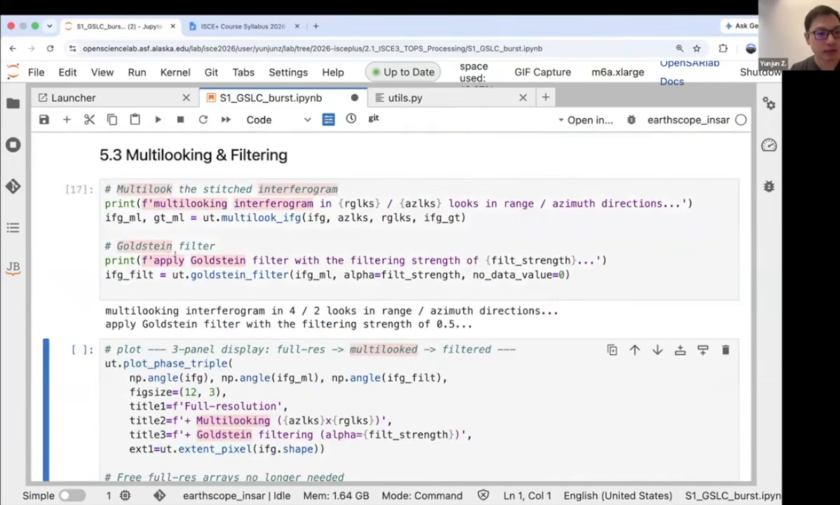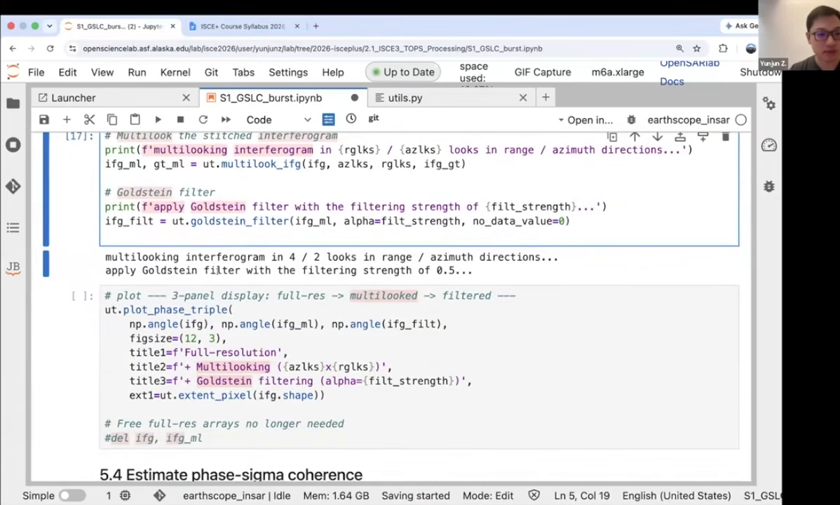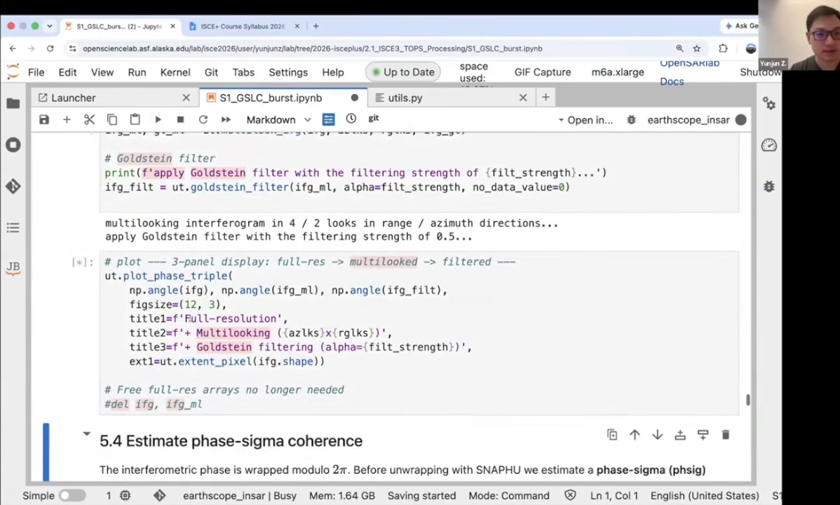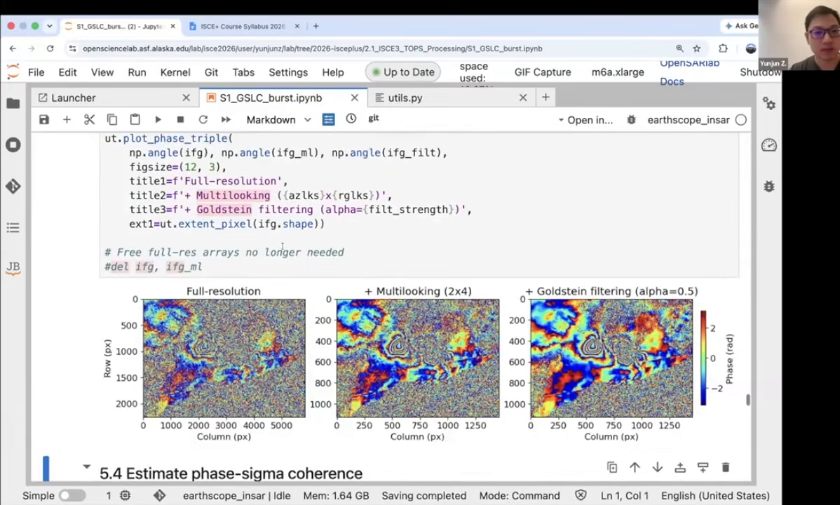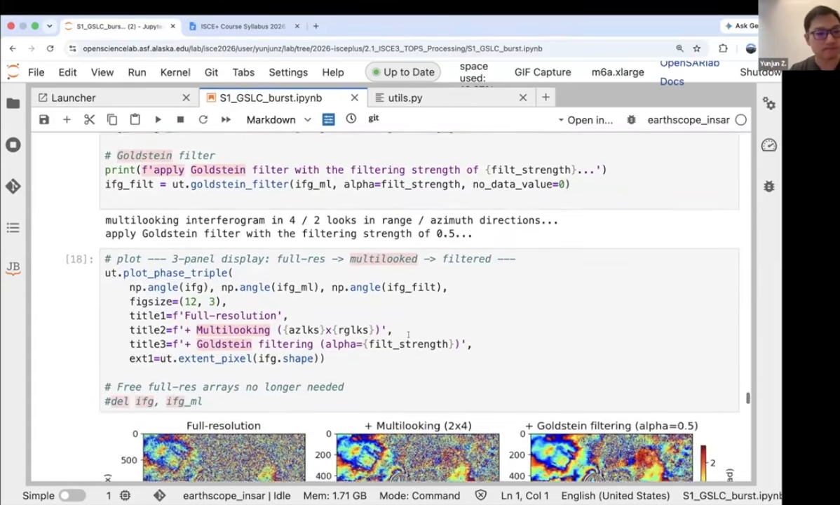So we can do multi-looking to increase the signal-to-noise ratio, and then filtering, mostly Goldstein filtering, to further increase the signal-to-noise ratio, which is again really fast. And then we just plot the results. Here we did an extra 4x2 looks in range and azimuth direction, so we can have relatively square-shaped pixels in the output, and we're applying a Goldstein filter with strength of 0.5.